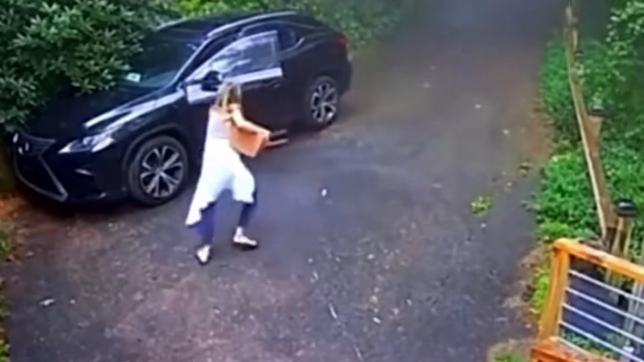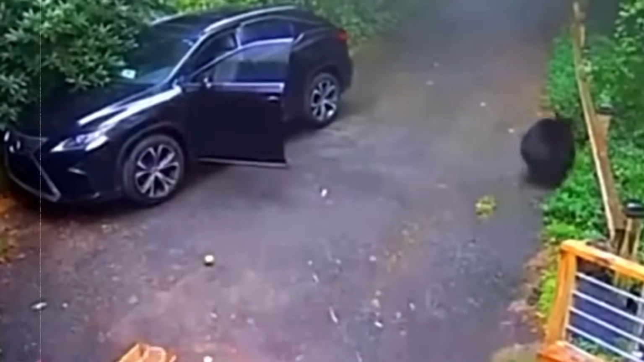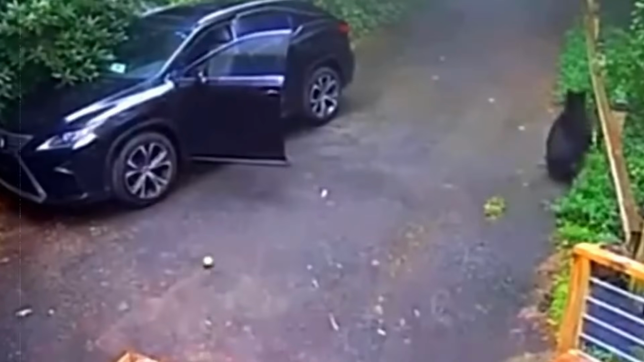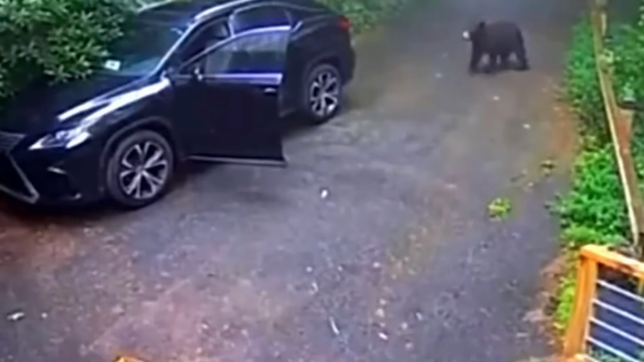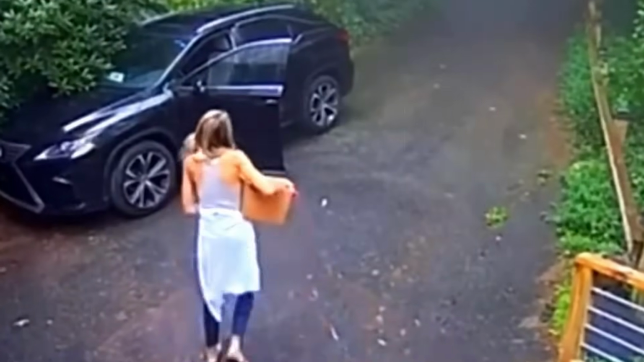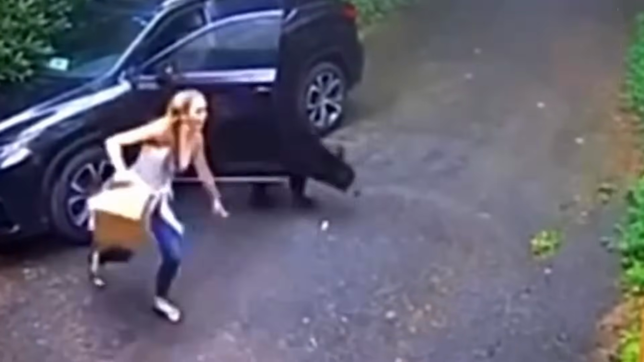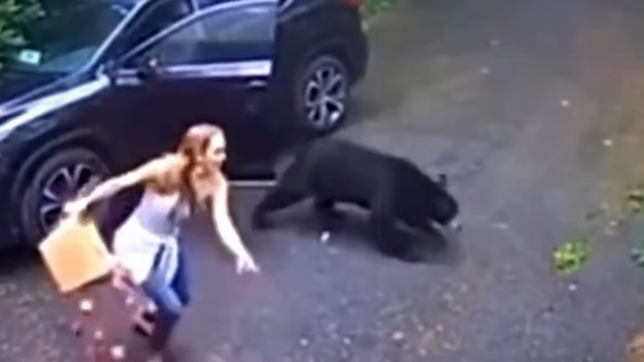Scared, she tries to lock the bear inside the car, but the bear resists. The woman gets scared and starts screaming as she runs back into her house. Her scream also startles the cub, and it starts running too.